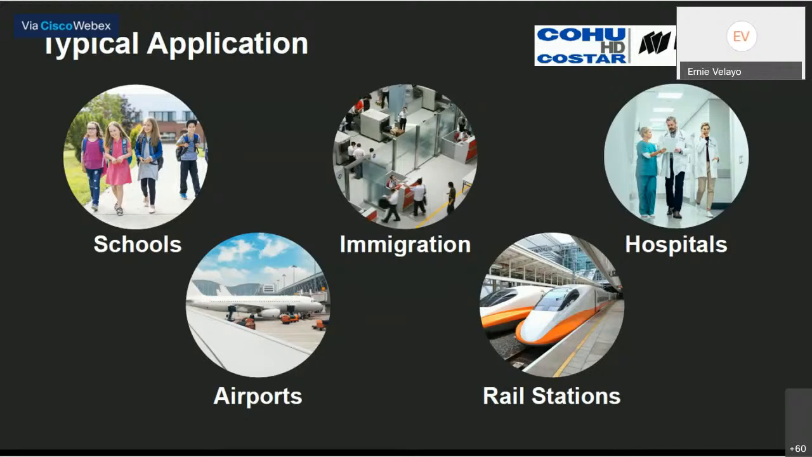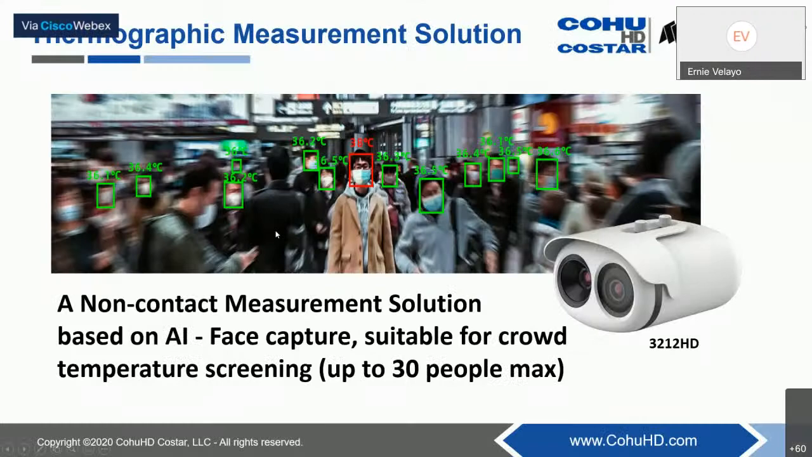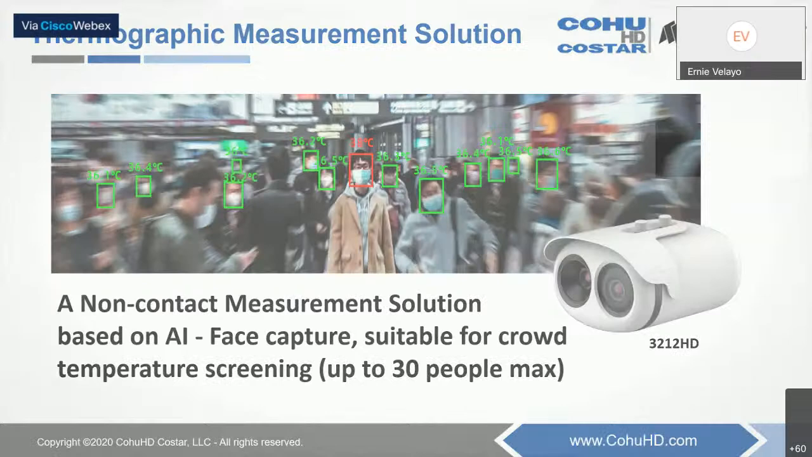Right? So the typical applications these cameras can be deployed at are your schools, airports, customs and immigration checkpoints, transportation stations, and of course, healthcare facilities. All right. So here's a quick little video voiced over by yours truly, giving you a breakdown of the thermographic system and its capabilities. And if you have any questions, obviously, we can go into it a little bit deeper here after. But here we go.